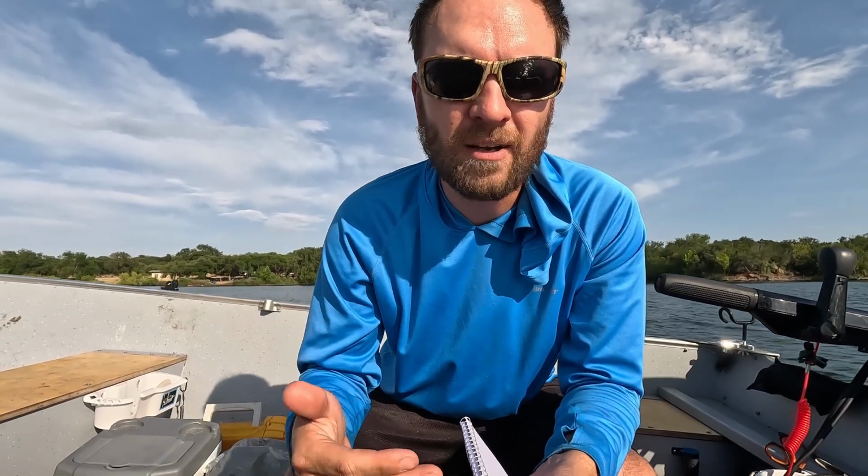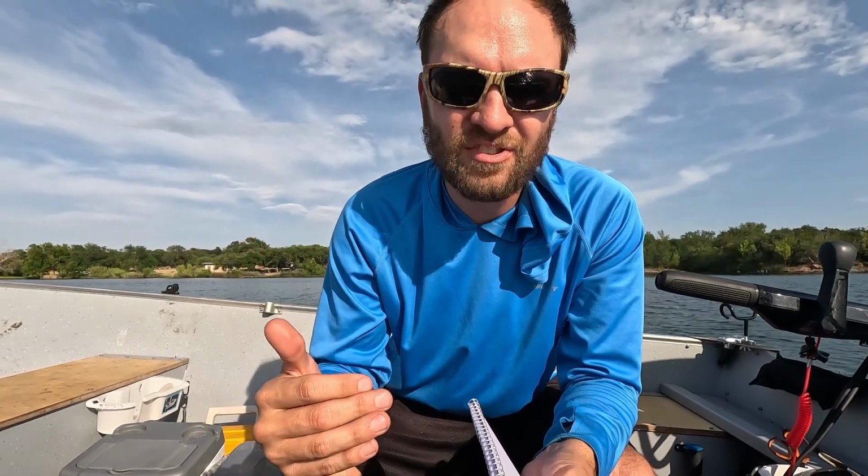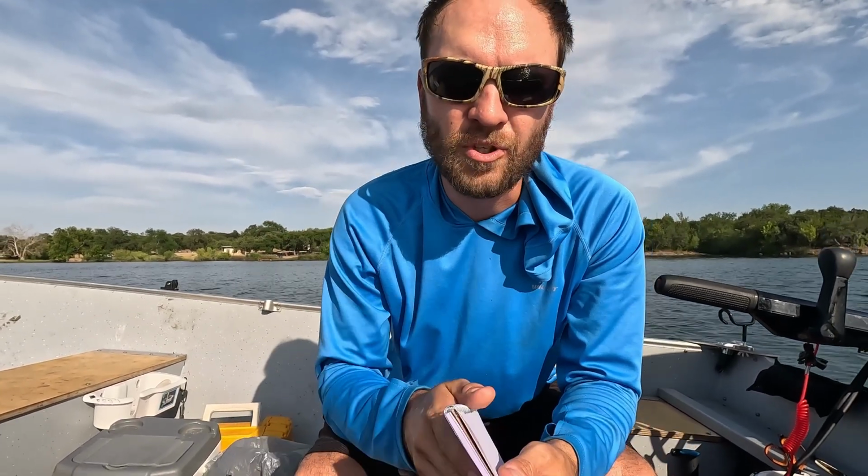Alright guys, we're out here on Inks Lake, and for the first part of my demo, I'm going to show you how to use your fish finder to locate structure. For those that aren't familiar with the term, structure is just a change in the bottom of the lake. This could mean a drop off, a rock pile, a stump, anything on the bottom of the lake that's changed is going to be structure.